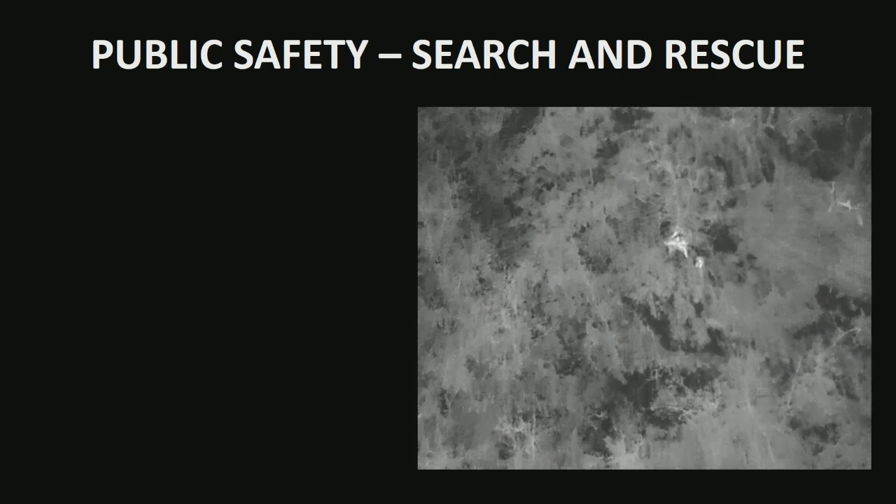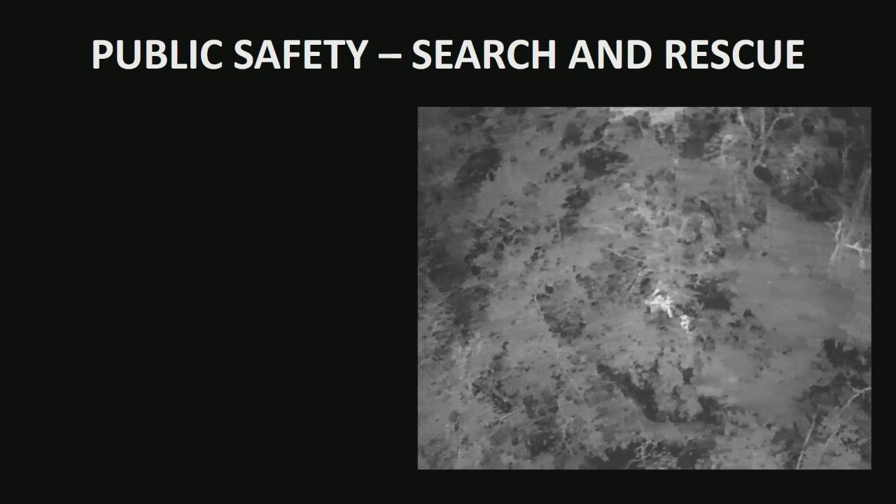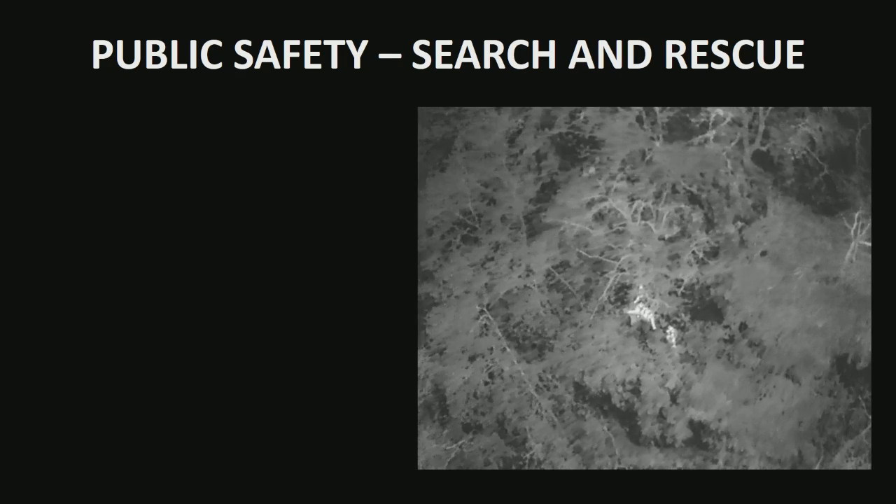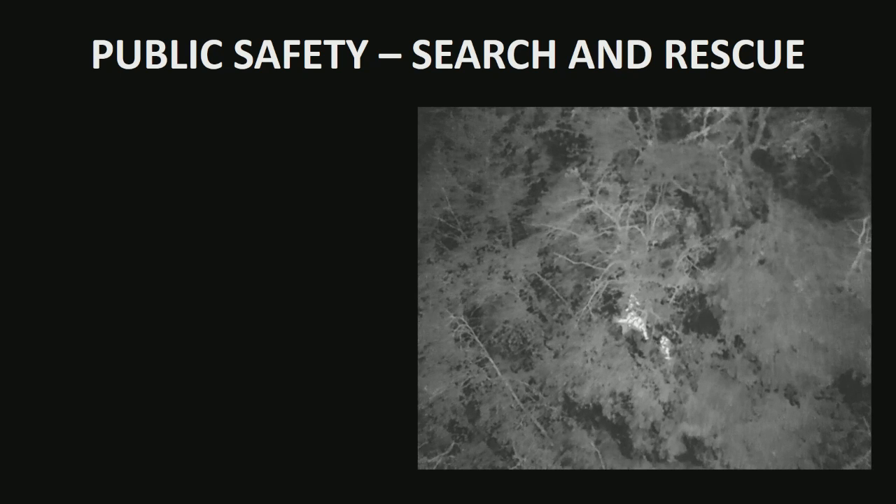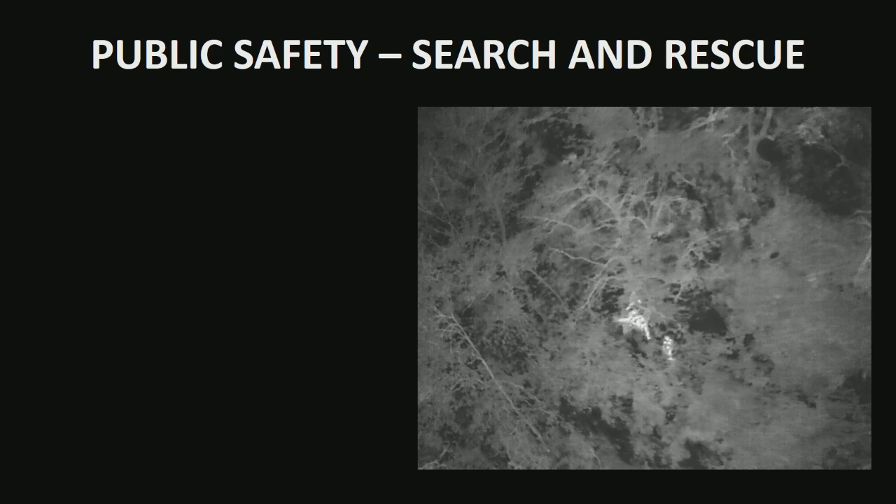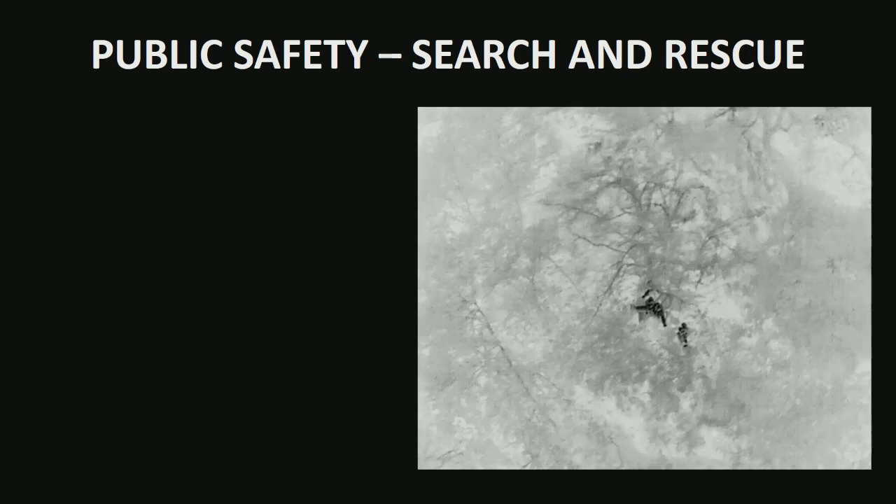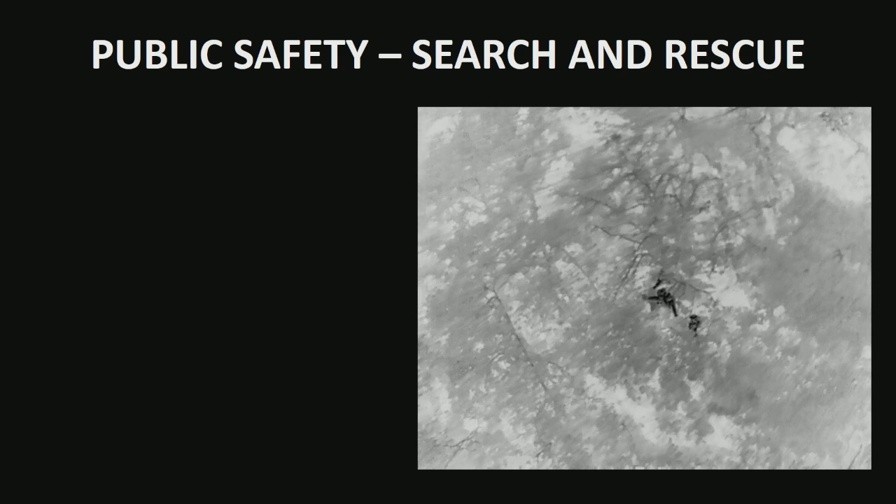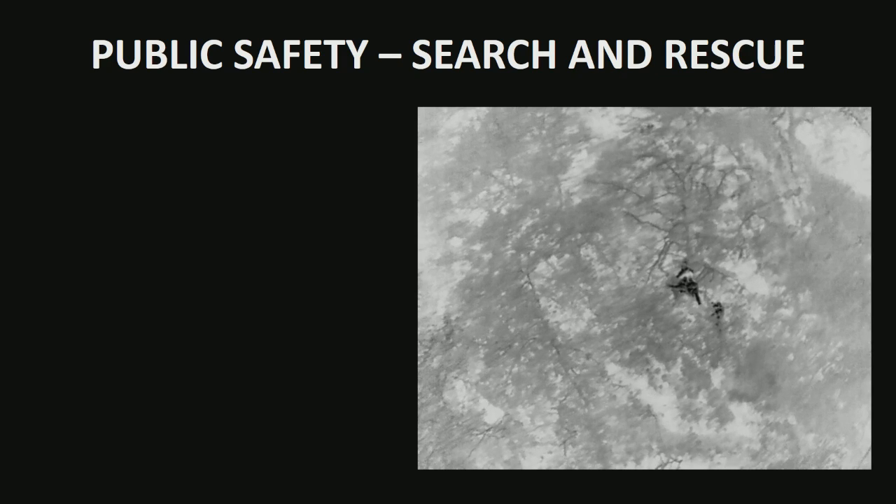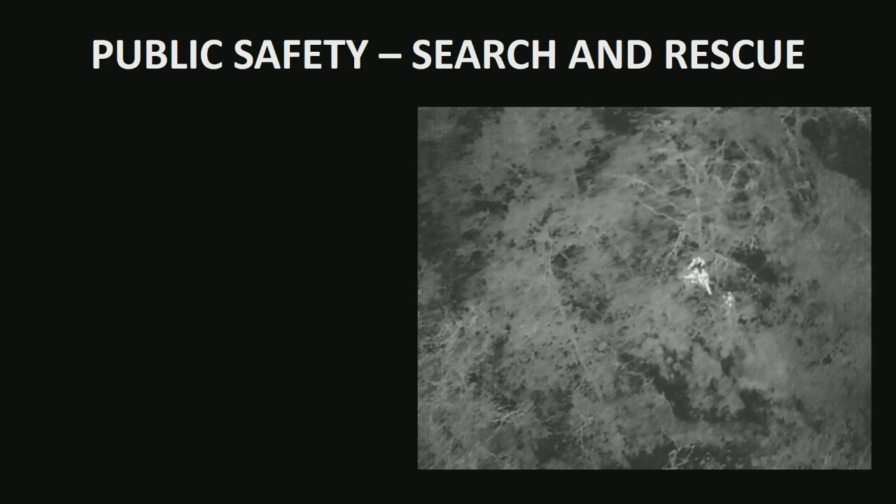Next, we're looking at search and rescue. Now, search and rescue is probably the most highly demanded use case for aerial thermal imaging. I think the uses are quite clear. But often, most search and rescue instances are happening in remote areas where there is quite rugged, rough terrain. And so the drone can fly over the canopy of trees, moving at quite high speeds to locate a fallen hiker or a Boy Scout. And this can all be done in the dead of night and through the canopy of trees. So it's a really powerful tool in that regard.